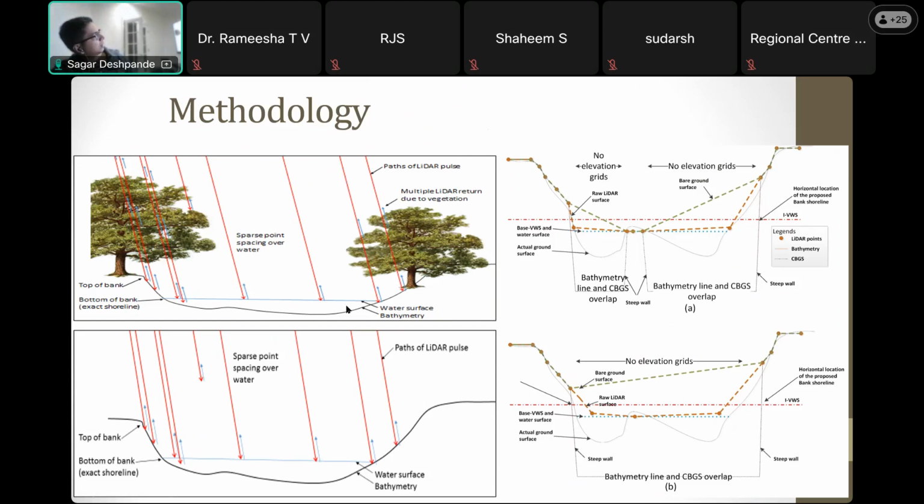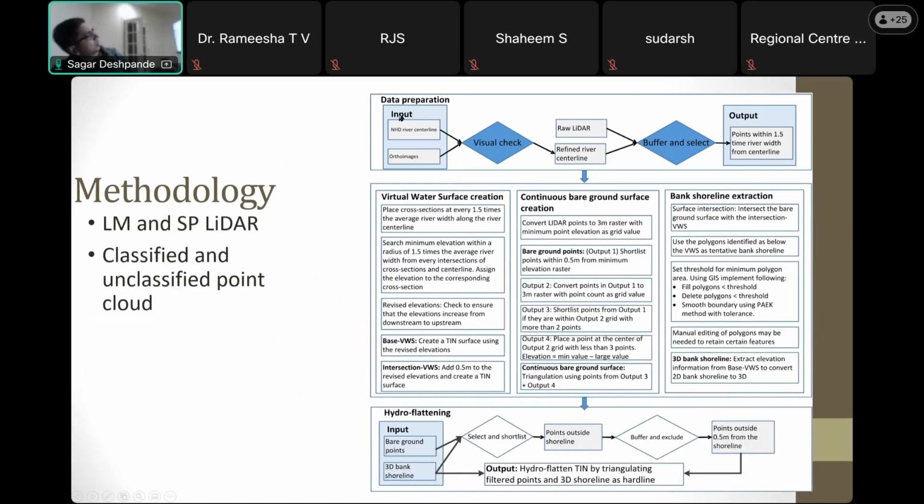And once that elevation was obtained, based on several tests, I decided to raise that elevation by 0.5. So if you see this IVWS, which is the virtual water surface, that was used, and using that, the bank lines were extracted. So that's the overview of the whole thing.